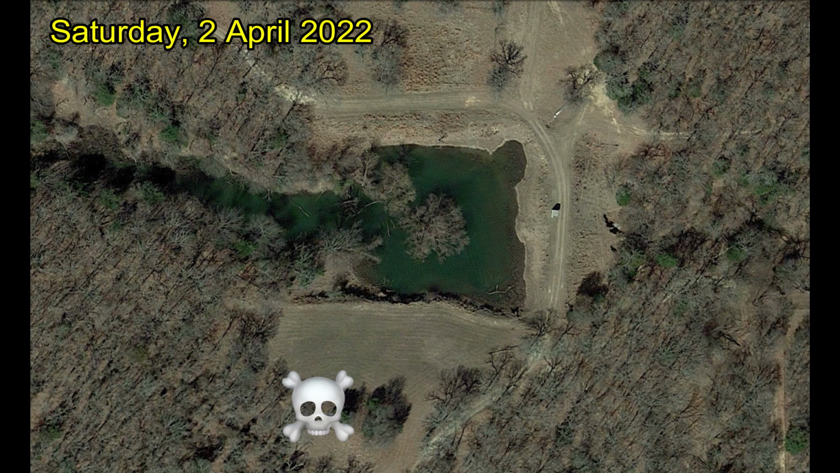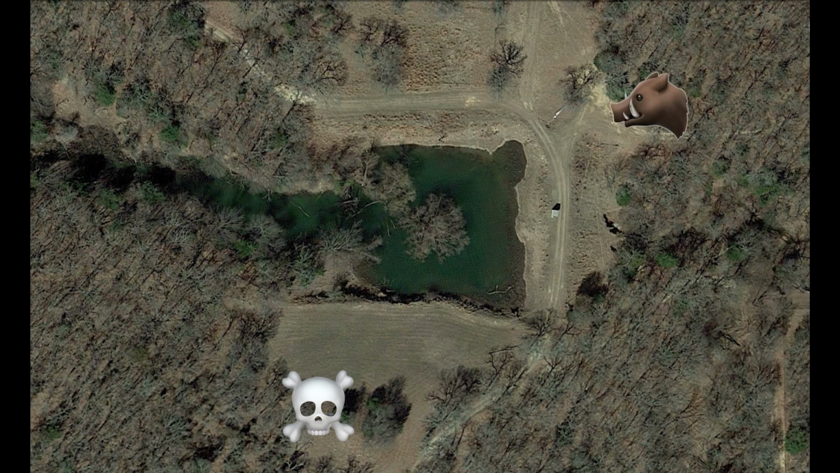I'm set up on a little hill at the bottom of the screen. The first hog's going to come in under the trees, close to the blue feeder. And then a little bit later I'm going to spot a hog coming out of the bottoms where the water has receded in the small lake. He's going to come up the hill. I'm going to get my rifle on him, and he's going to get dropped right here with a shot to the head.